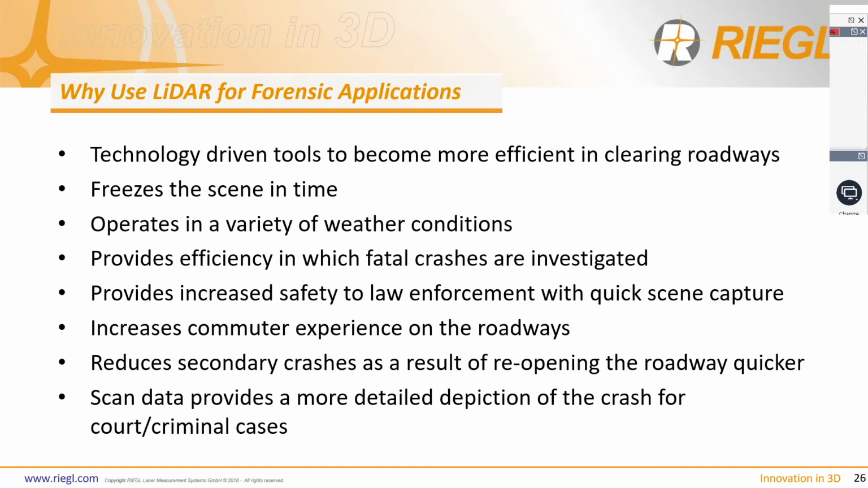So at the end of it all, why would you use LiDAR for forensic applications? The first point, to me the most important, is that you are using technology-driven tools to become more efficient in clearing your roadways. There are statistics out there that say that for every 45 minutes that a road is closed due to an accident, the risk of secondary crashes increases exponentially. So using a technology-driven tool to get you in and out of a scene faster, to get a road cleared, to get cars back up and running, you are saving not only yourself time in the field, but you're actually saving the community time, possible accidents, additional loss of life, additional injury. You're just becoming more effective and efficient at doing your job.